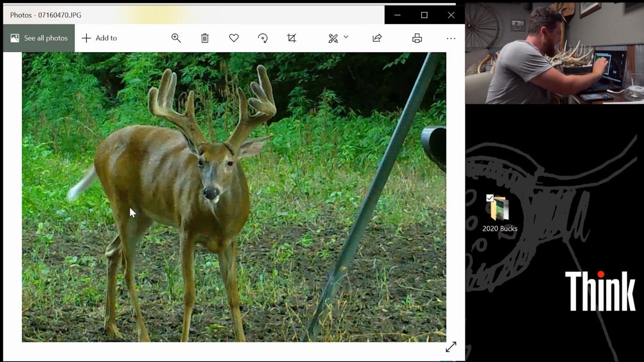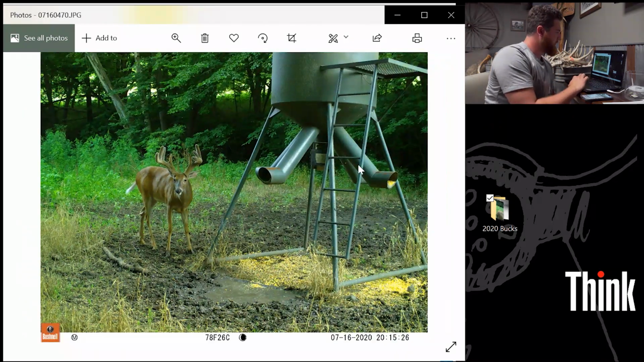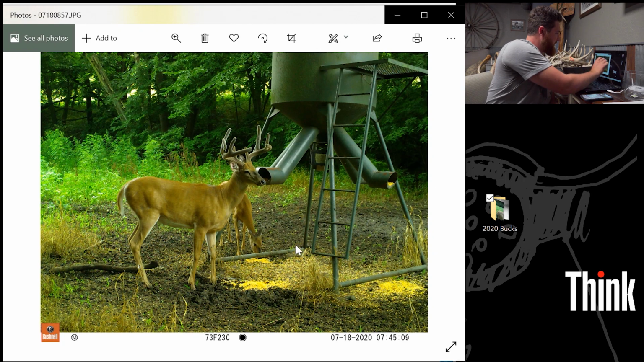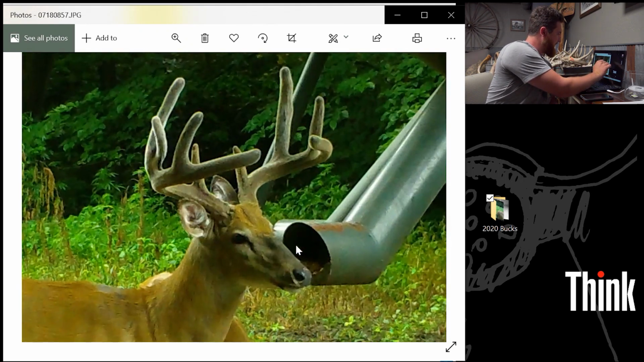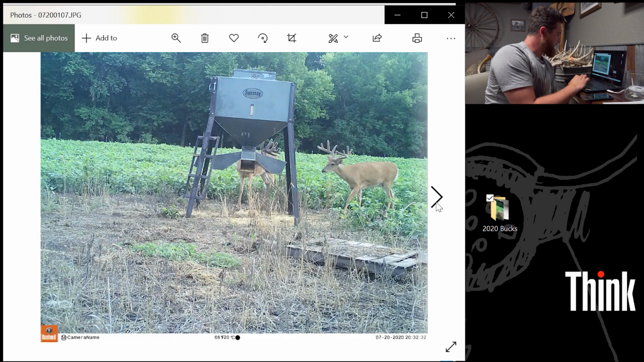Another one I'd like you guys to name. I think he's a 9. Real heavy. I think he's a 4-year-old. No, that was a cool picture of the sunset. This is another one of the definite shooters I want named. 8, but just a big split. So he's a 9, I guess. Main frame 8. There he is again. Great pictures.